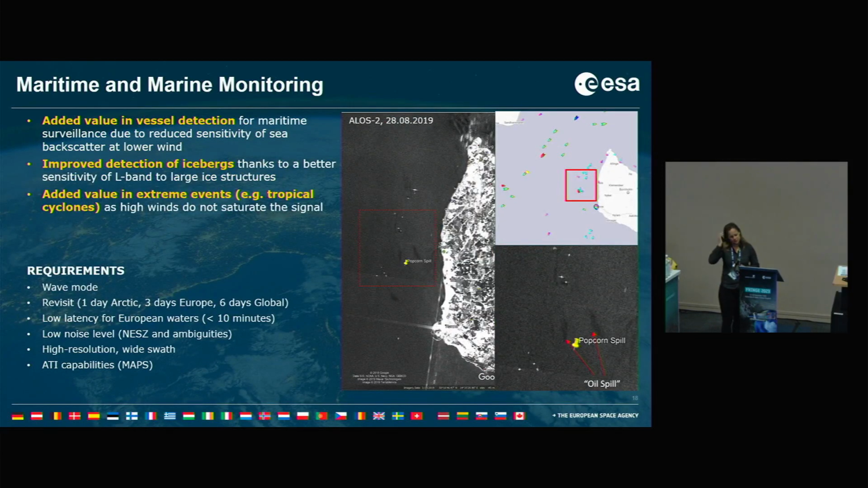This was more focusing on vessel monitoring. So every year or every other year there's an experiment in the Baltic or North Sea where popcorn is spilled in the ocean to mimic oil spills. And we had ALOS data acquired at the time of this fake oil spill, and you could see the signatures very nicely in the data.